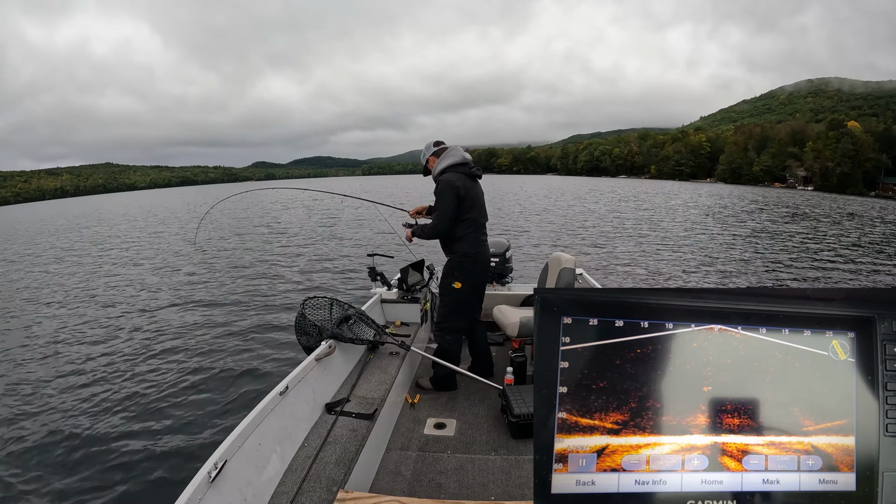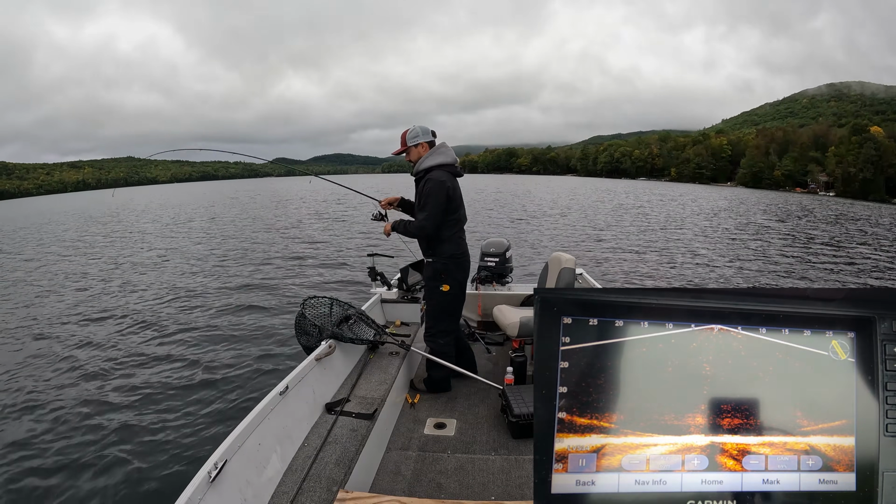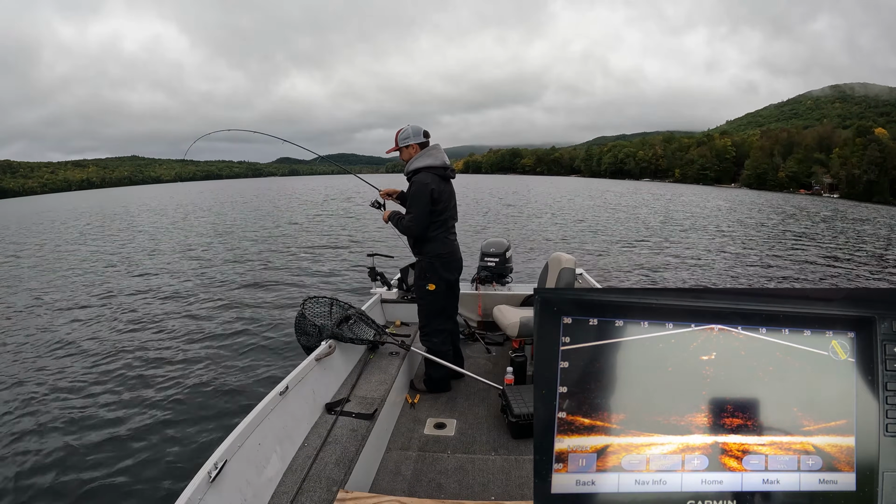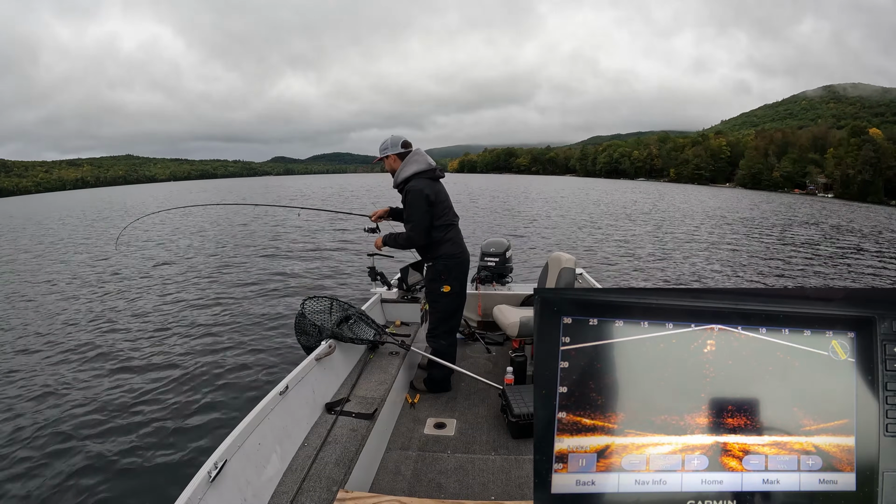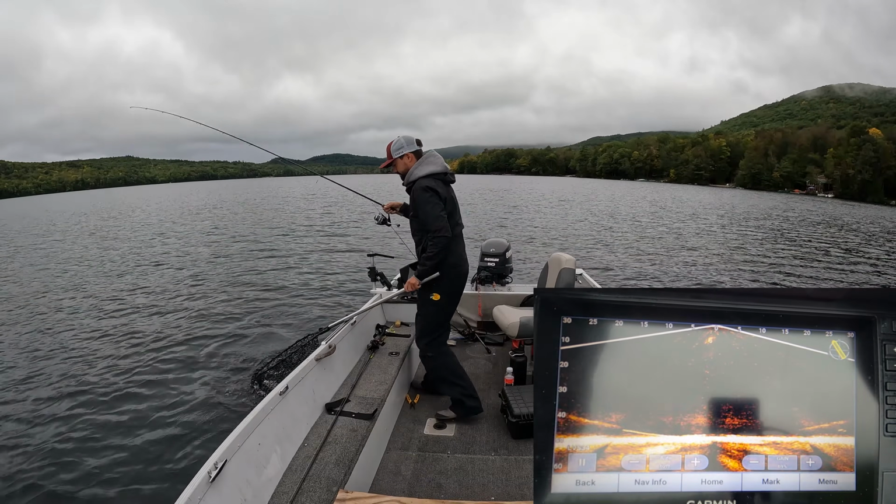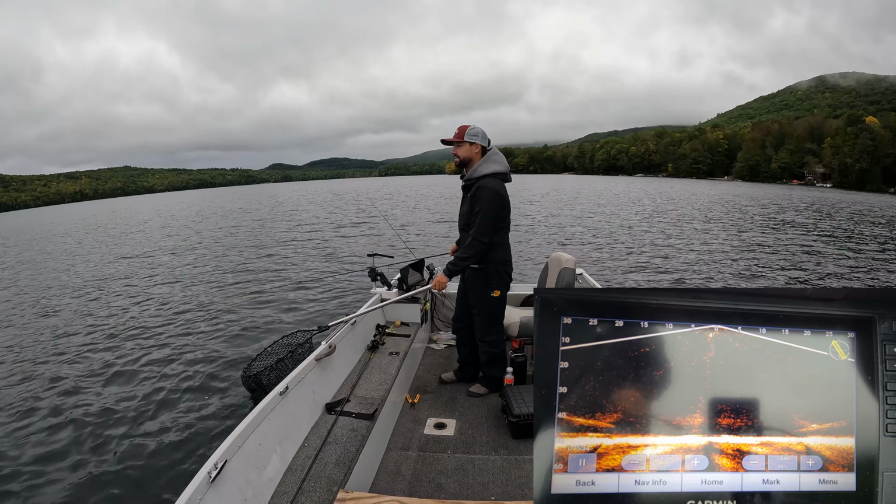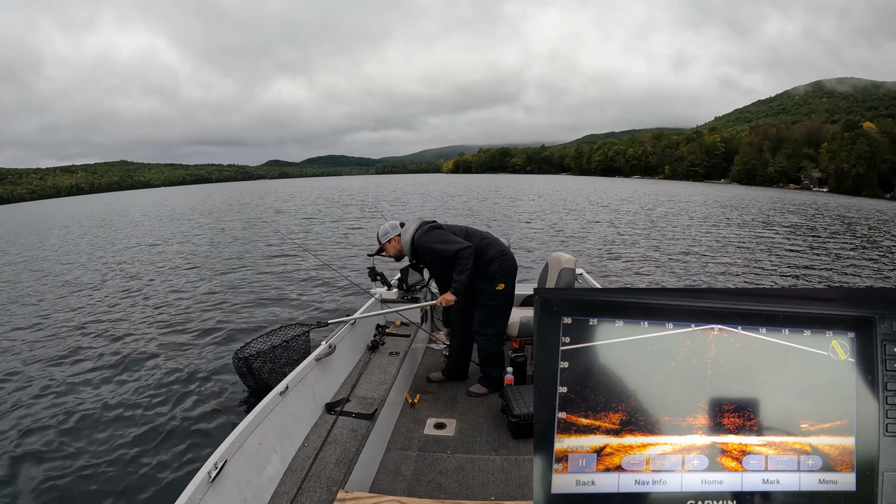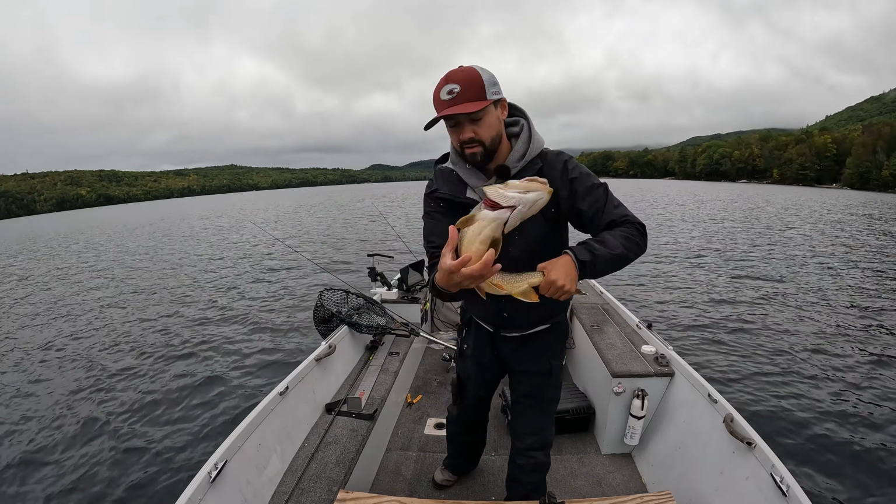Definitely a little bit bigger. Coming up. Nope, just stay away from the transducer. That's all I ask. Definitely a little bit bigger. Couple pops on the bottom, slithering his way over there, and he got it. But decent one right there.